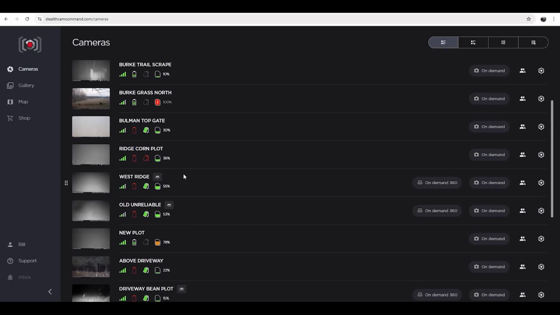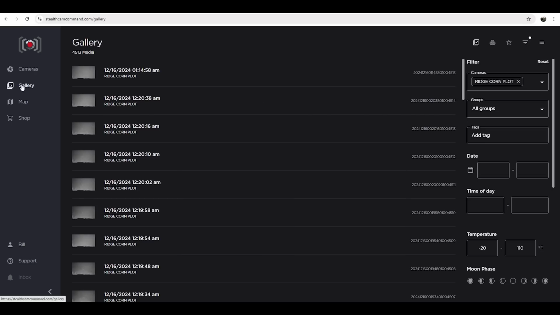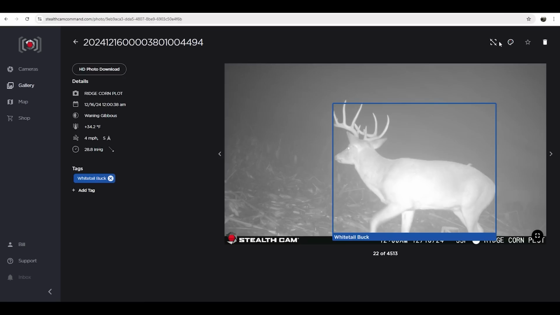It's December 16th and I am at my home looking at cell camera photos, trying to figure out what I'm going to be hunting and where once the archery season opens back up again. So my first day will be the 23rd of December, but I probably won't hunt, I'm guessing, until after Christmas.